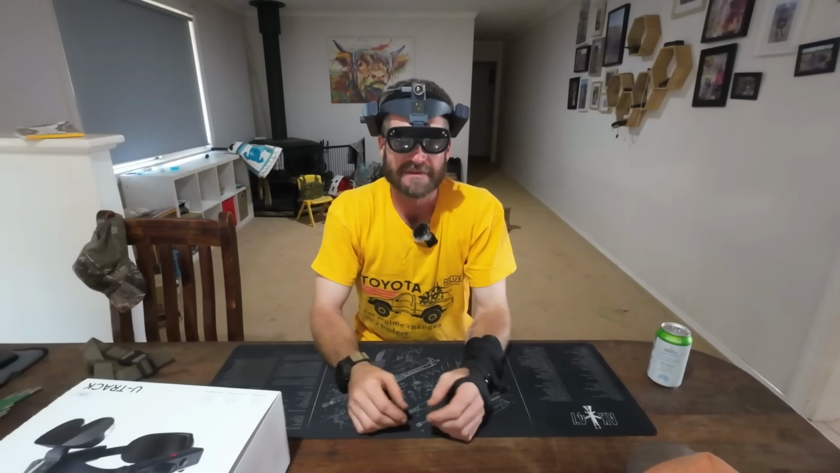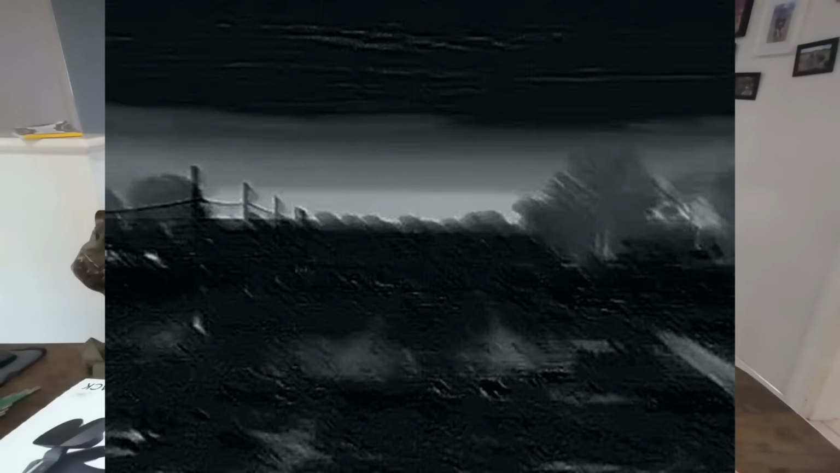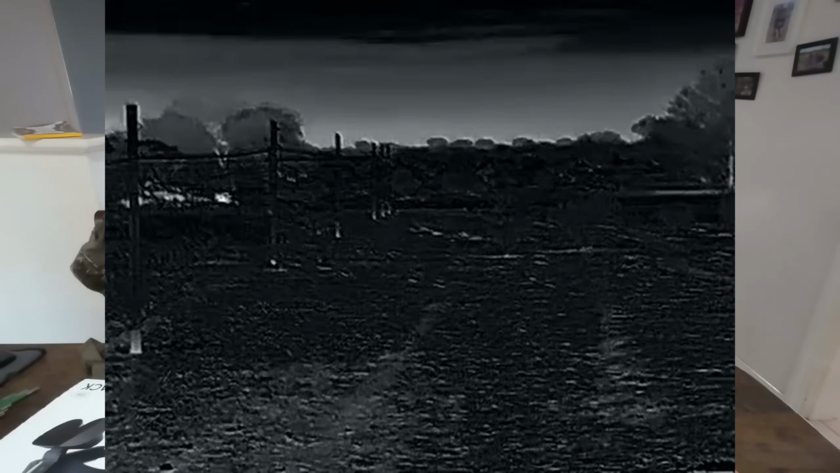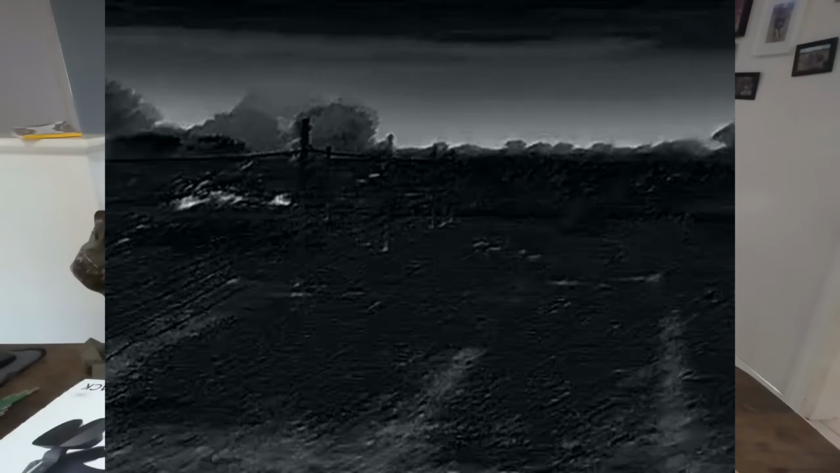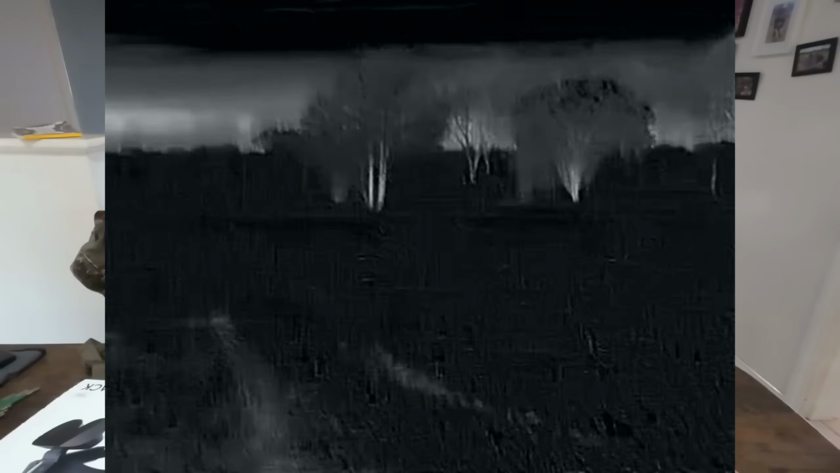Now, what it does is it overlays an image onto the screen in front of me here, and you can flick it up and see everything normally. It's got a battery pack in it, which is the same as what my optics take, and really, it's going to be in your eyes, my eyes, how it goes.